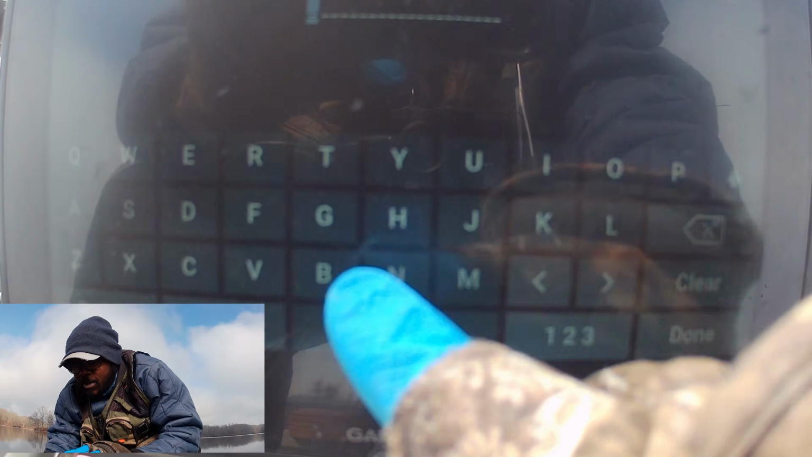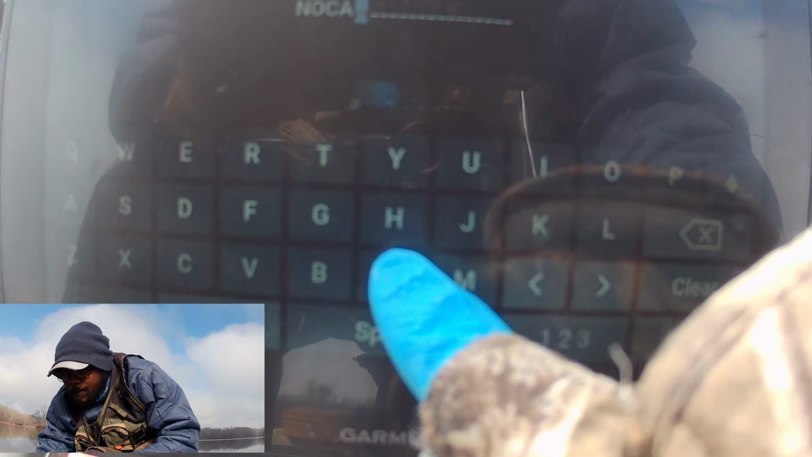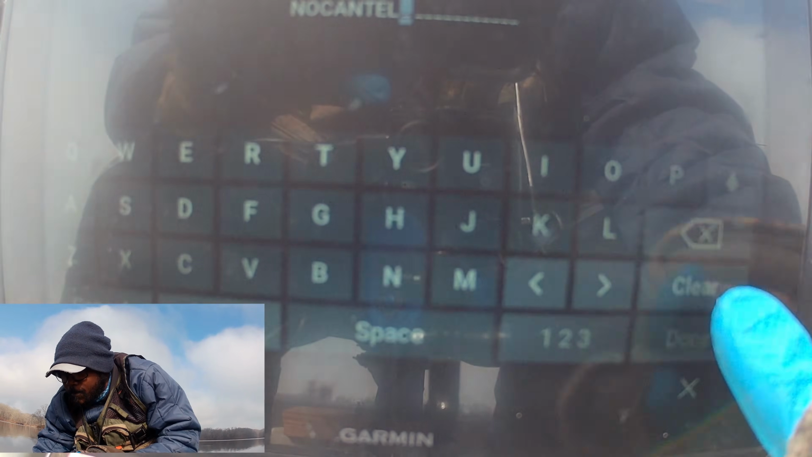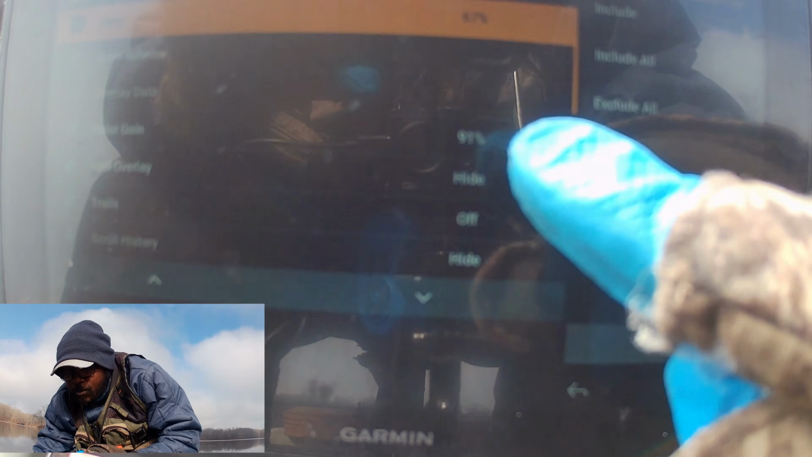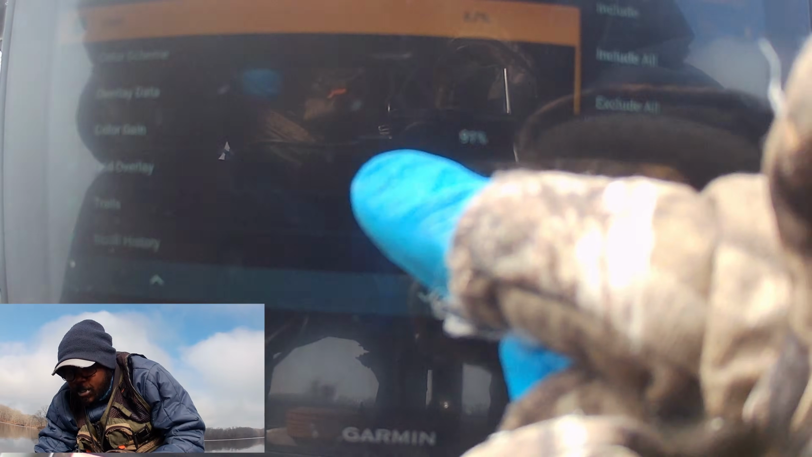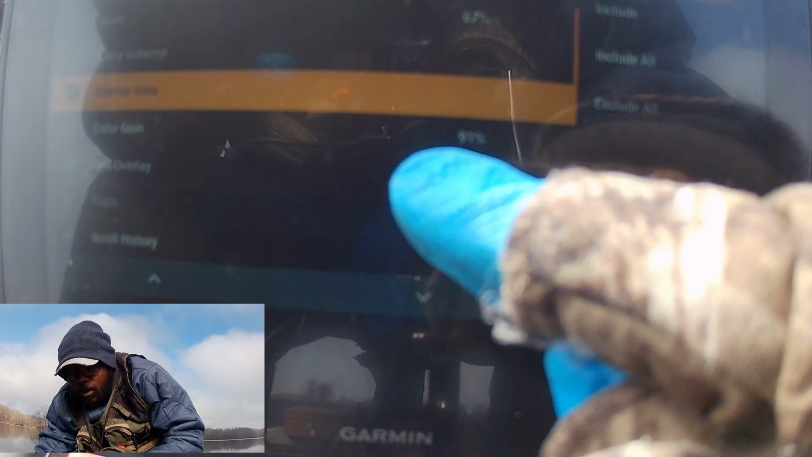And let's name it anything. No Can Tell, because that's where I am. No Can Tell Creek. Done. Okay, and here is where it's saving all of your settings that you already made while you were using your Livescope.